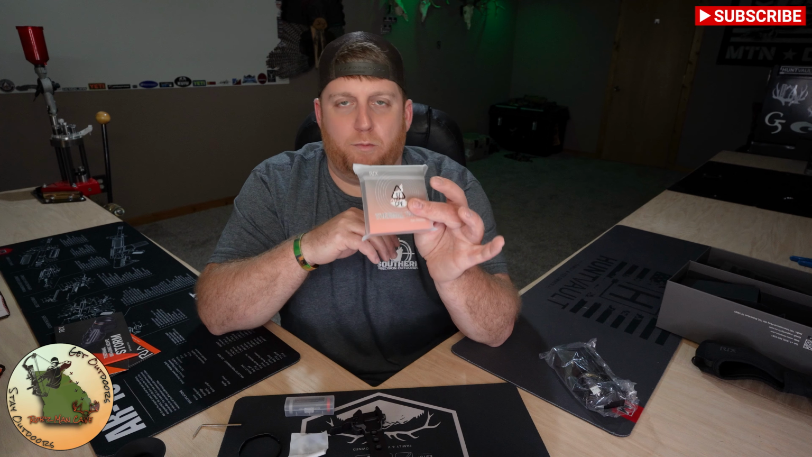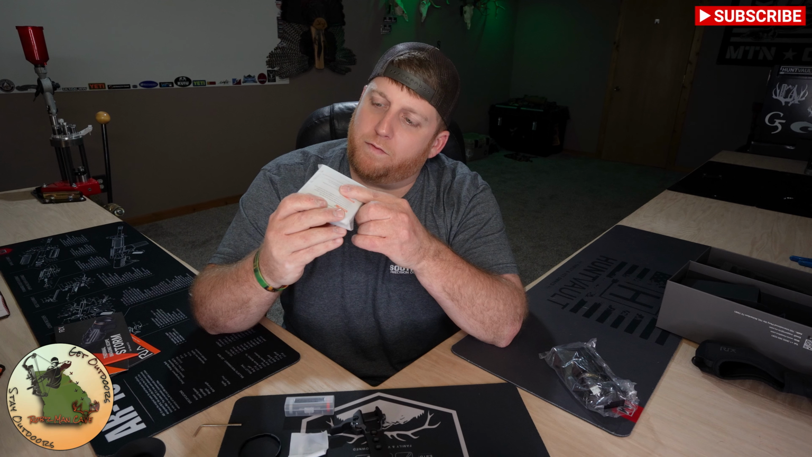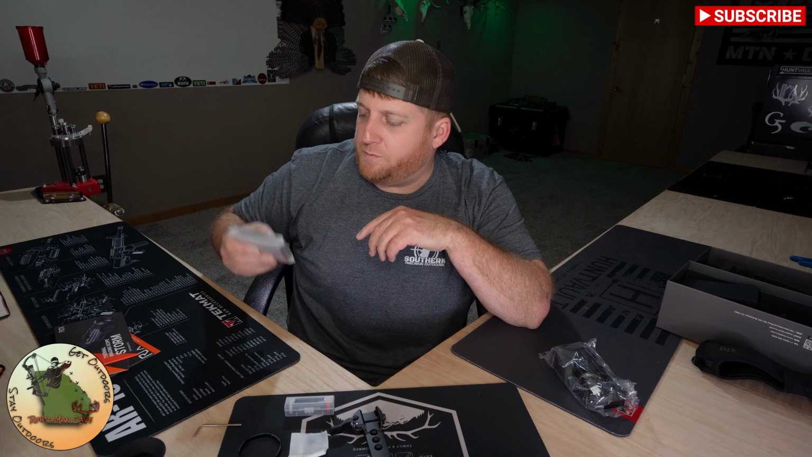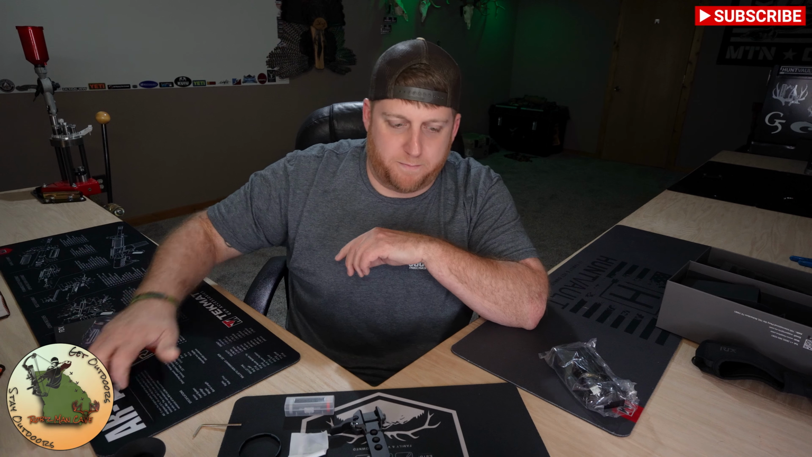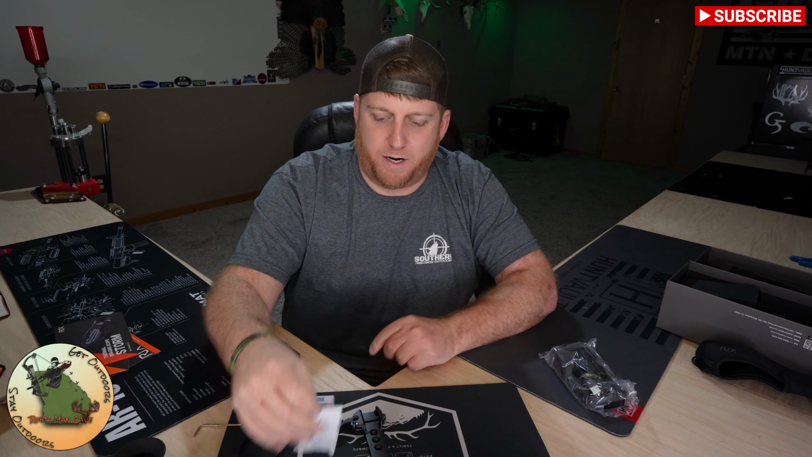We've got some thermal targets here. Looks like we've got 1, 2, 3, 4, 5, 6, 7, 8, 9, 10 of them. These things come in handy, especially if you plan on putting this on multiple rifles. You're definitely going to want to set up different profiles, so you're going to need a bunch of these. We've got a microfiber cleaning cloth there.